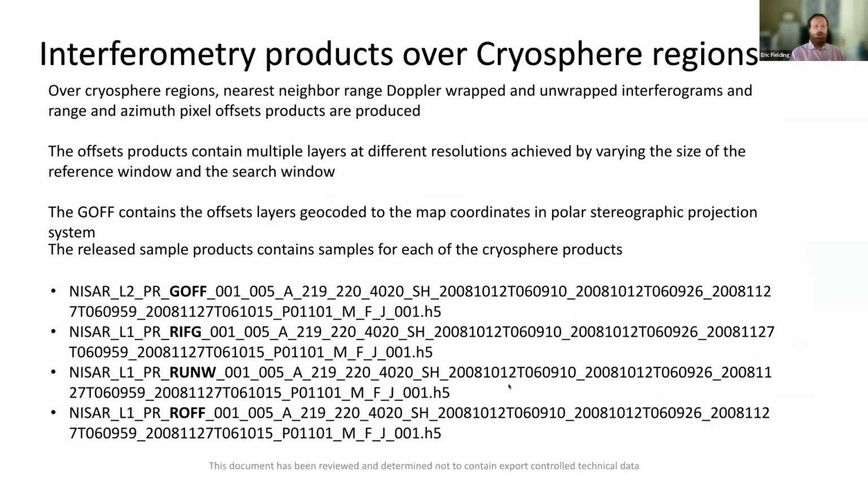There are also going to be special interferometry products only over the cryosphere region. These will be systematically processed over the major ice sheets of Greenland, Antarctica, and other major ice sheets such as the Patagonian ice field.